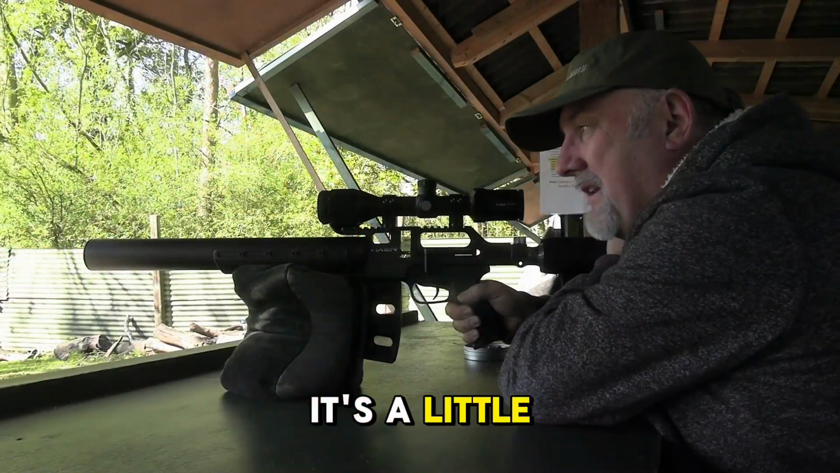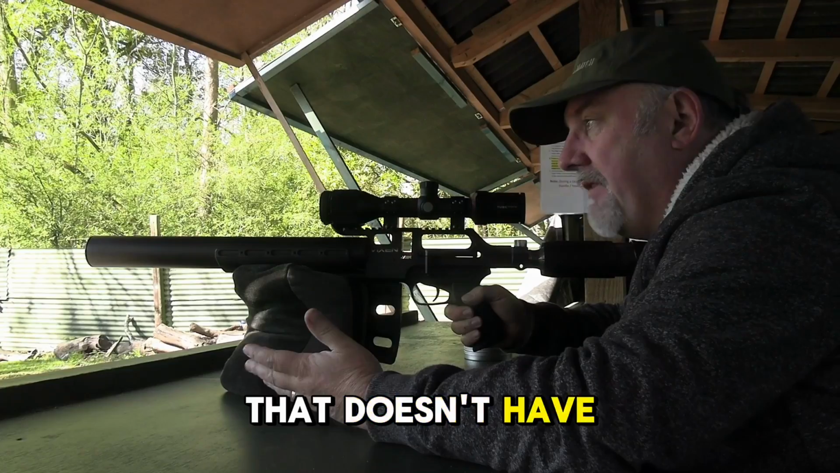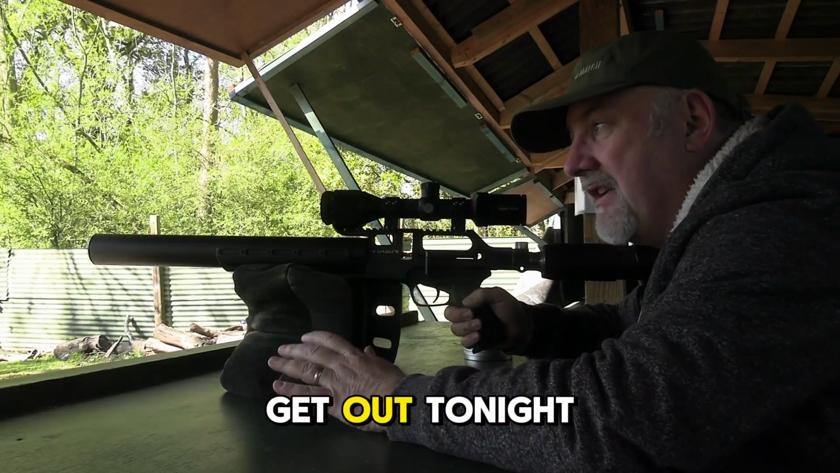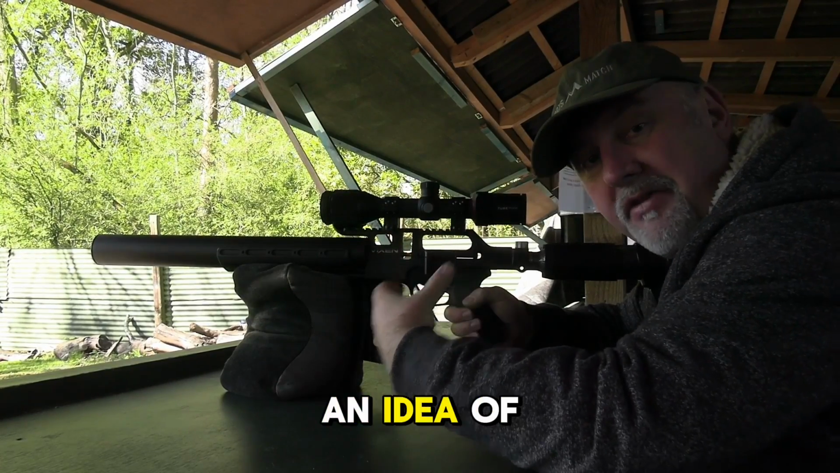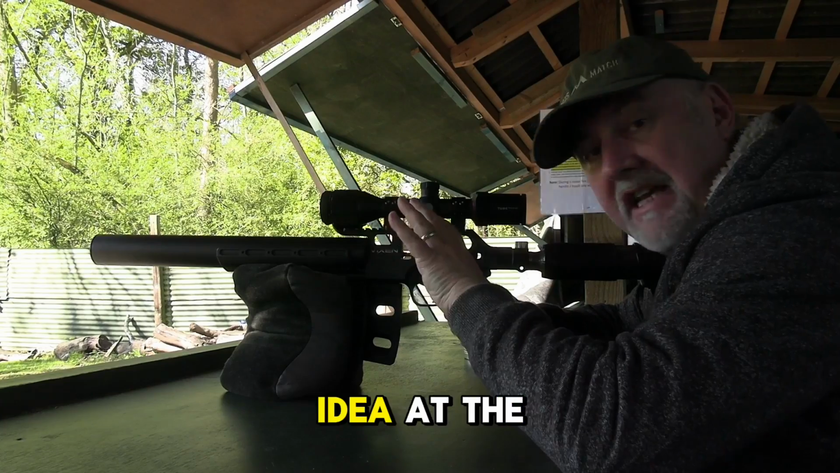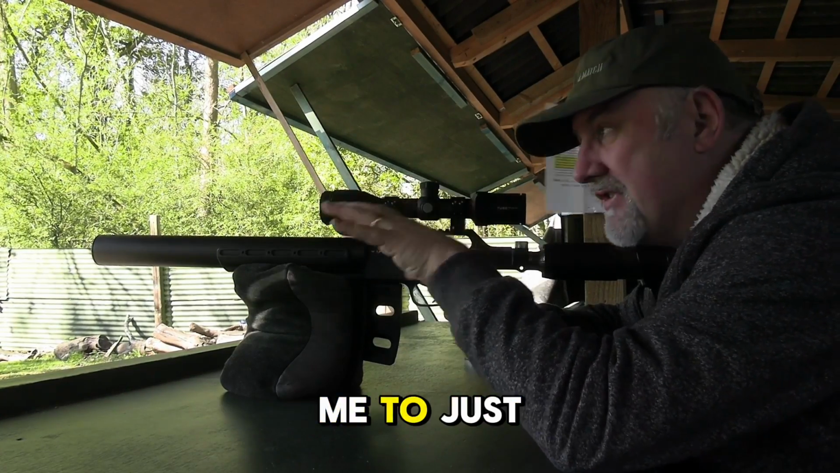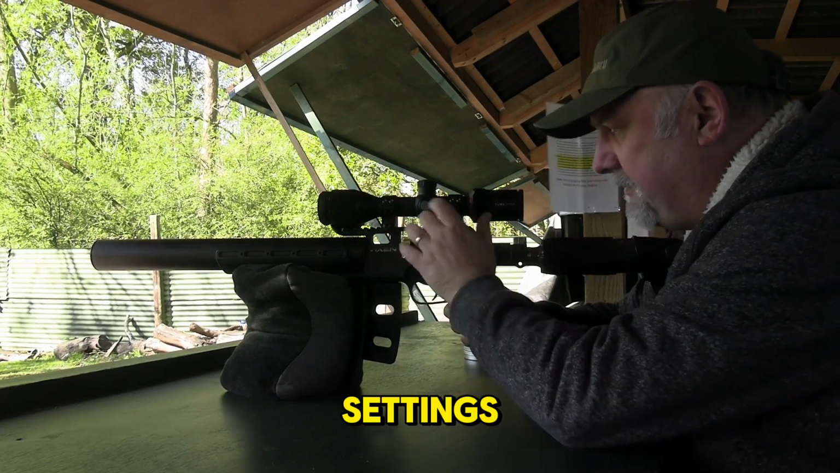It's a little bit daft, I know, but here I am reviewing a thermal scope on a range that doesn't have anything hot on it. As I said before, I will try and get out tonight and at least film some footage of rabbits in the field to give you an idea of the thermal image clarity. But this will give you an idea of the general clarity through the scope, and it also enables me to give you a little detail on the various menu settings.